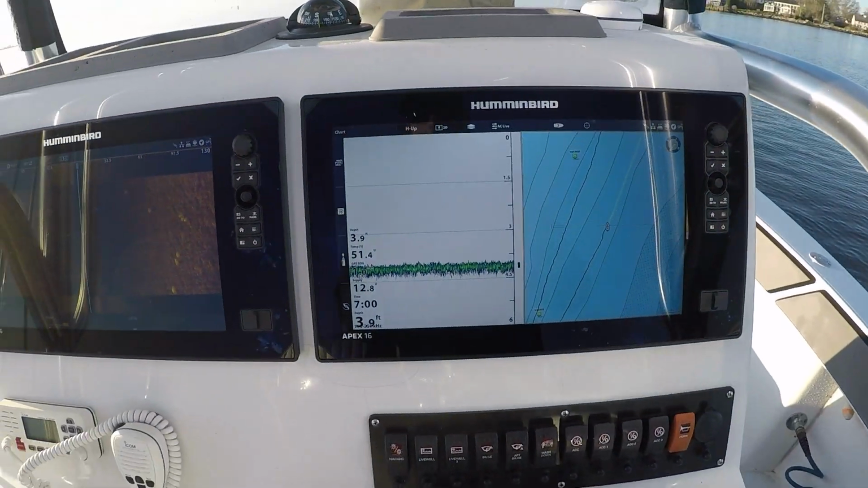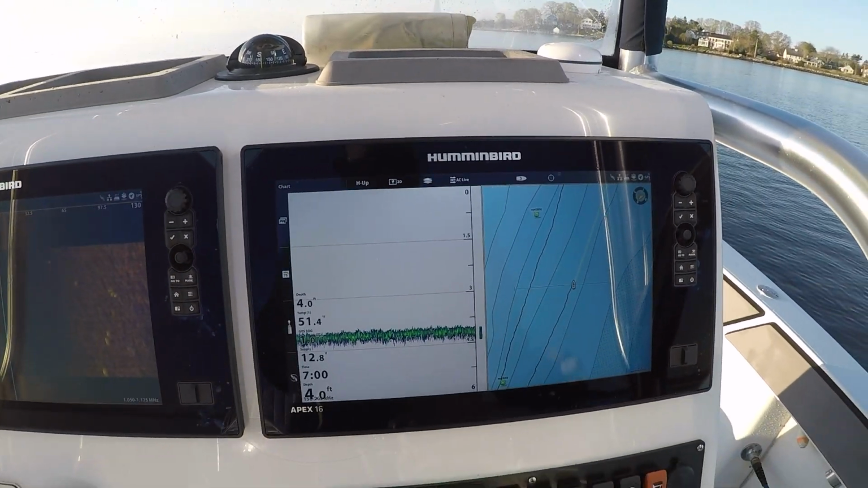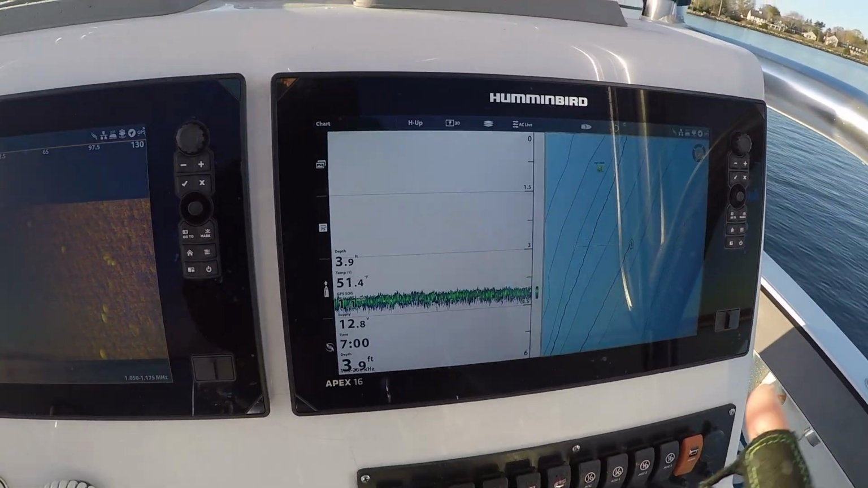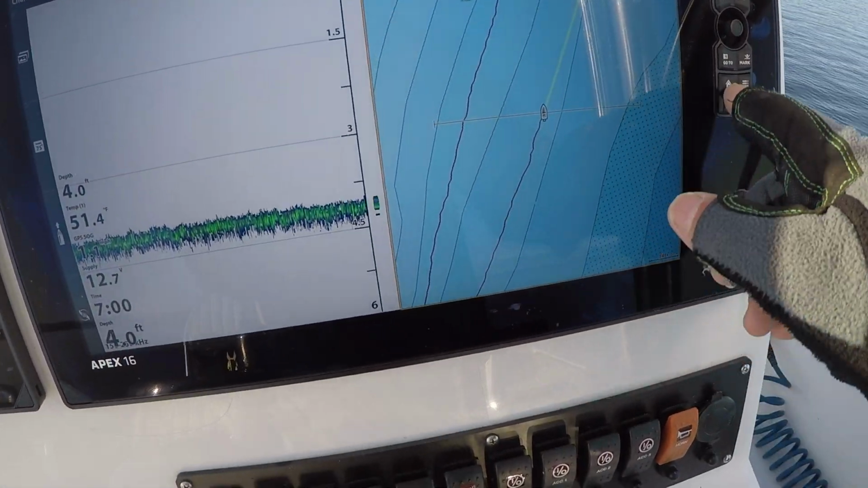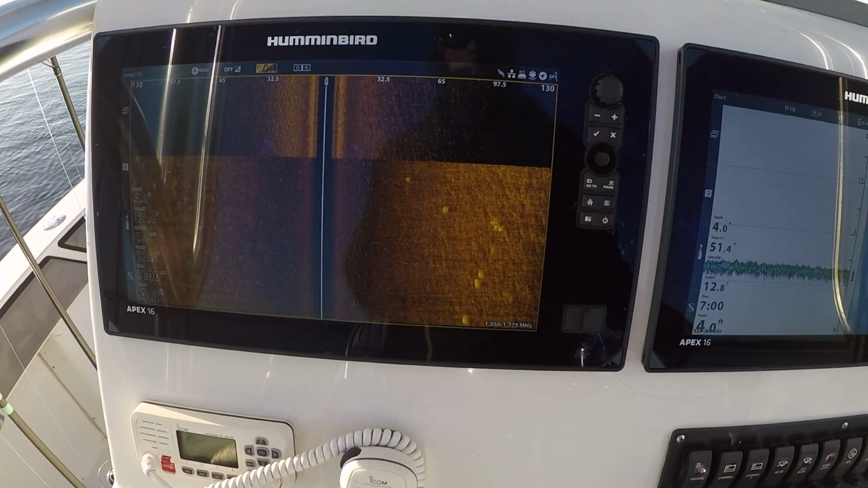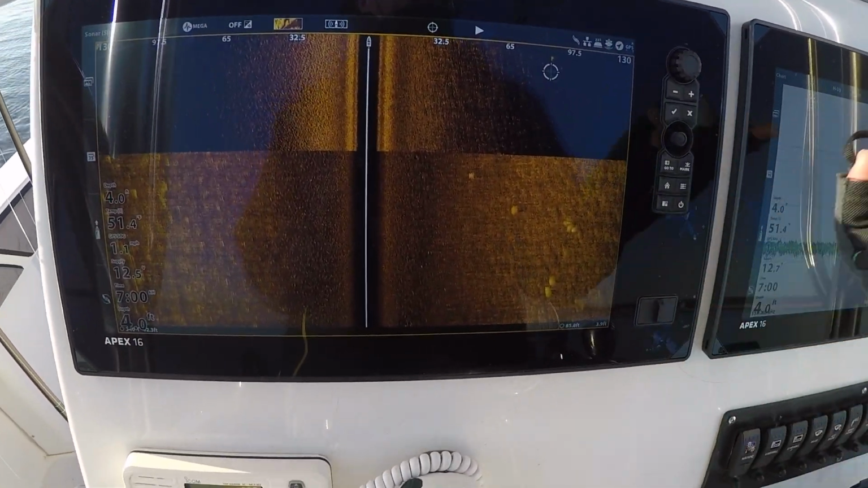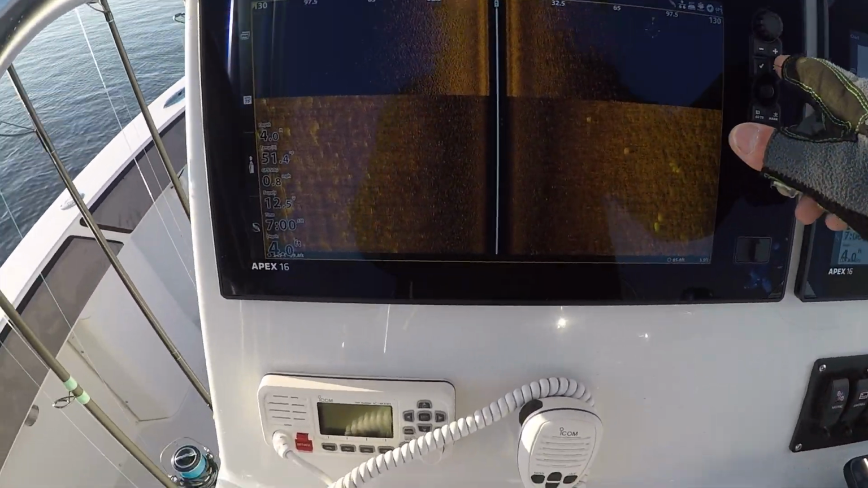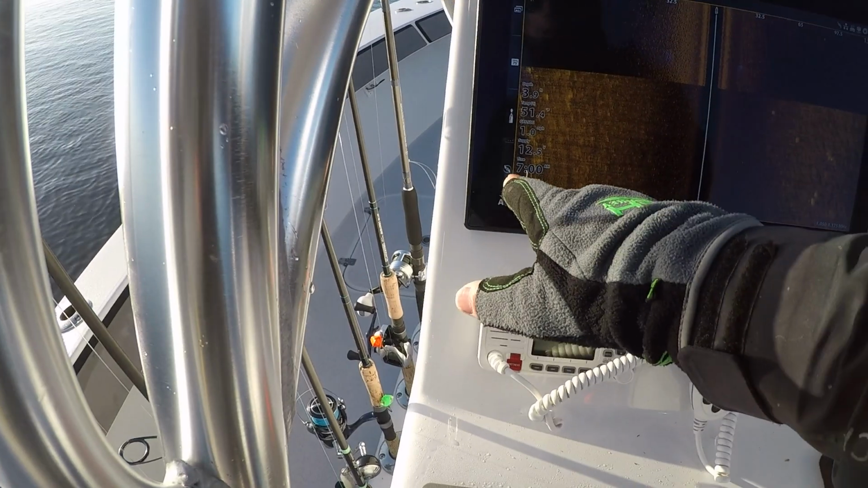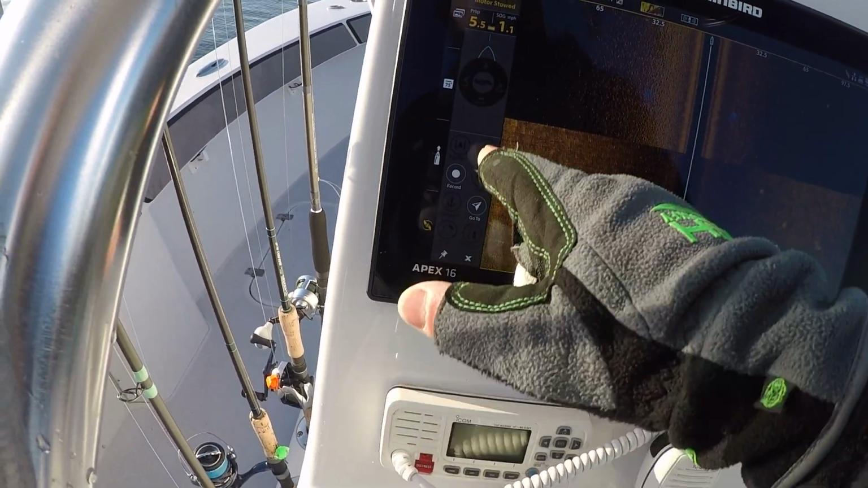Show you some other features. Now, both screens are networked together, so I can do the same thing on both screens. If I save a waypoint on this screen, it would also be saved to that screen. There's some cool features with side imaging where I could come out here, mark that spot, then deploy my trolling motor and spot lock over there. So I'll show you, all the trolling motor commands can be controlled right here.